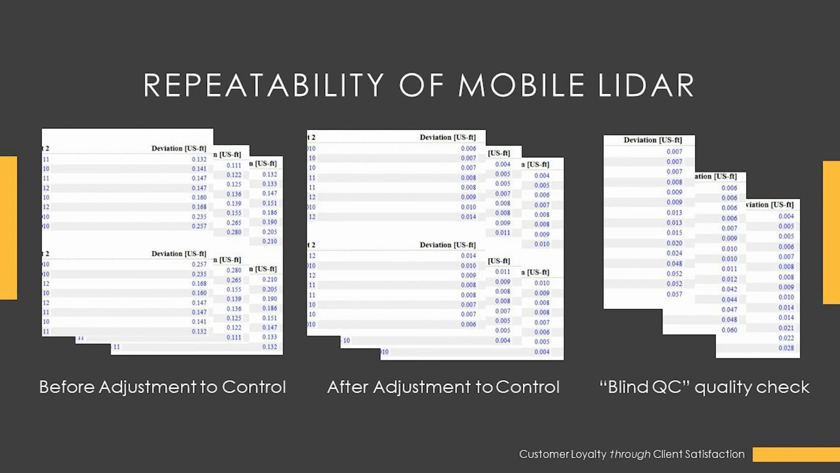Now, one thing I always say is the true test of the quality of your data is not how well you can adjust to the survey control, because that's more of a software routine and the software should be able to do its job. The real test is, what does your data look like in areas where you're not adjusting to control or you don't have any survey control available? And this is something that we really pride ourselves on. We've done numerous types of tests. We worked with several different